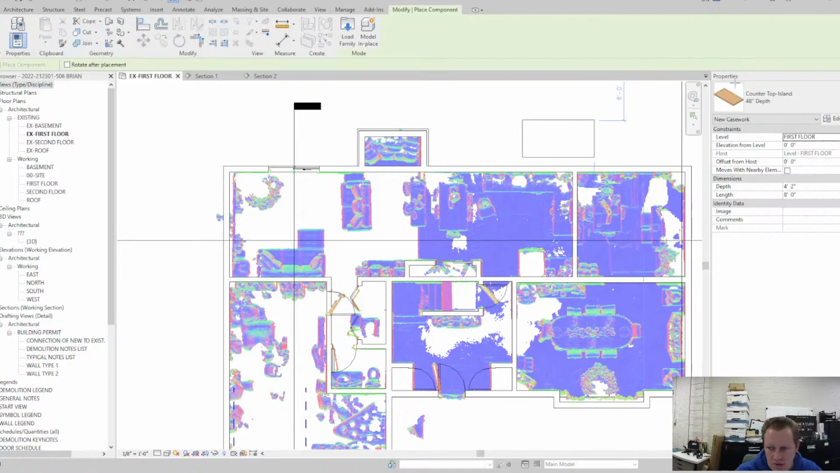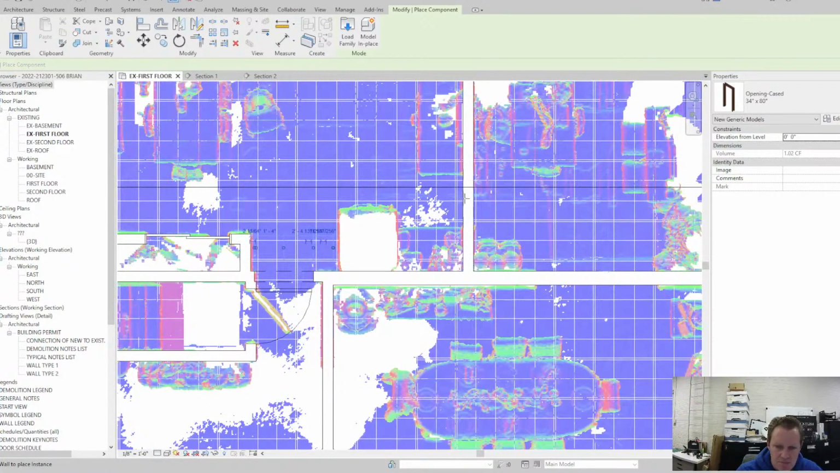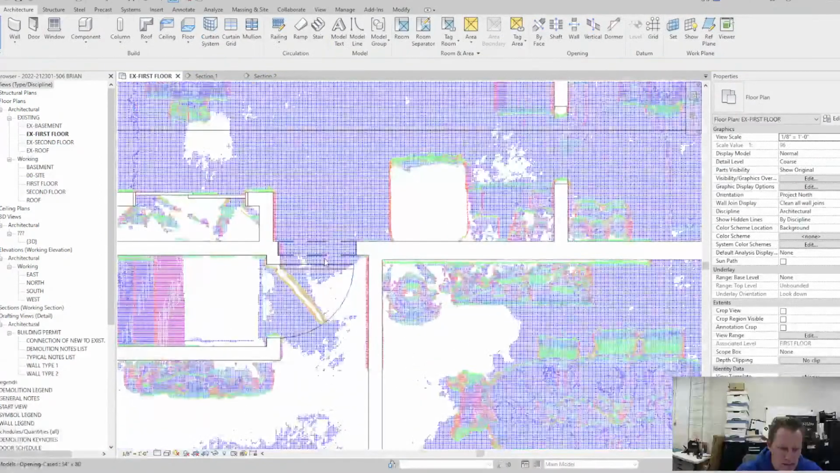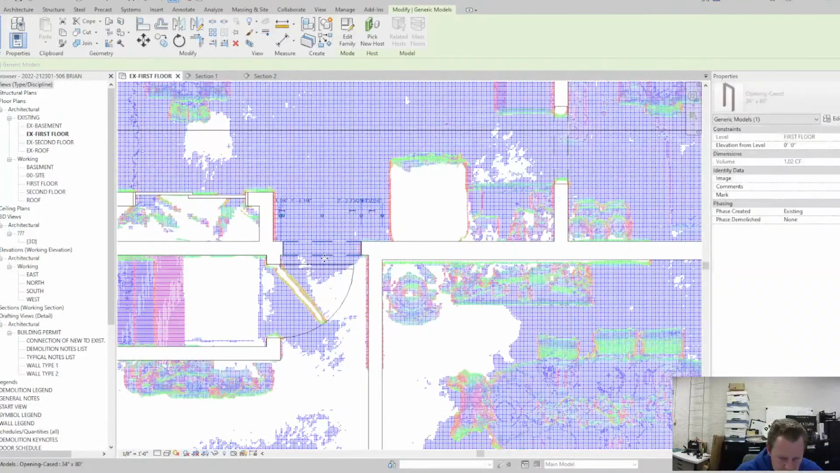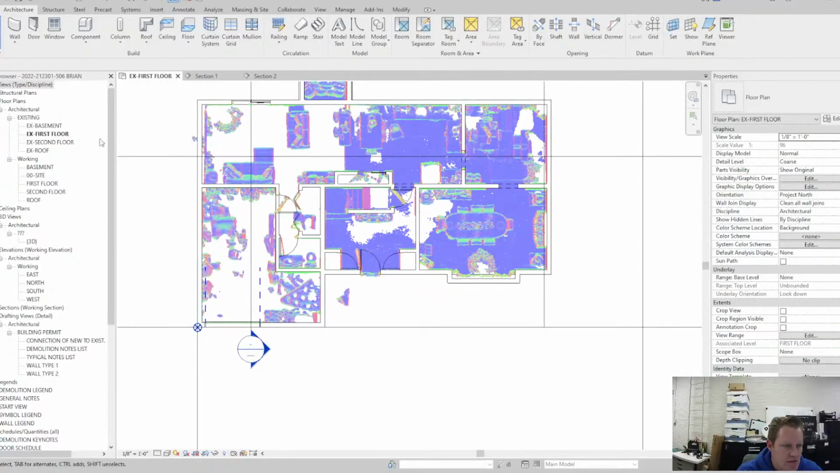There are a couple openings. There's a case opening, but again, we'll do 34 by 80 in this case. Again, I'm just placing the openings. I don't necessarily care about the size at the moment. I'll have a second pass.